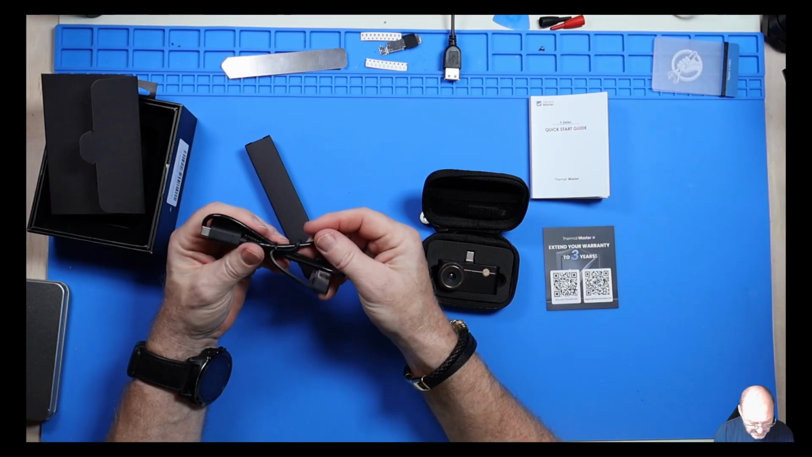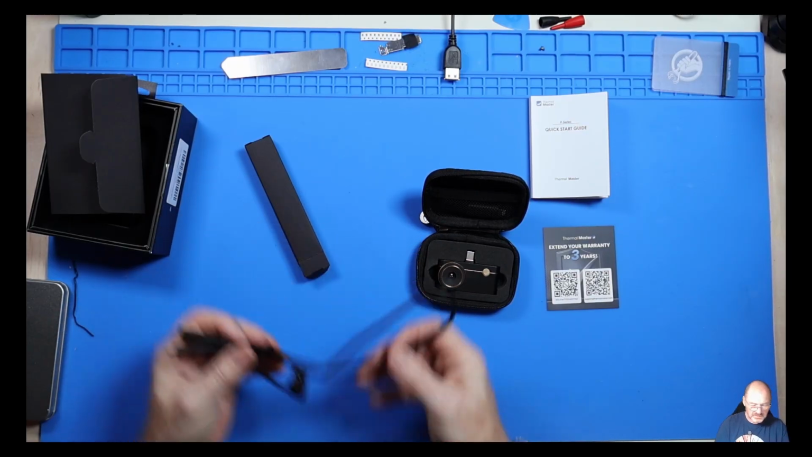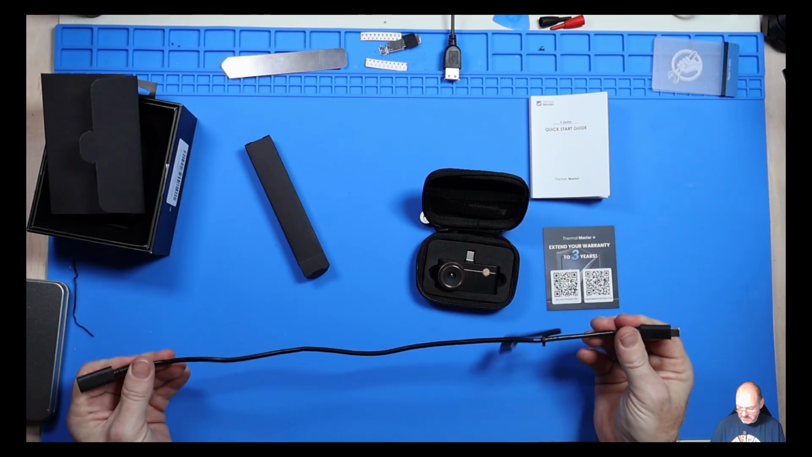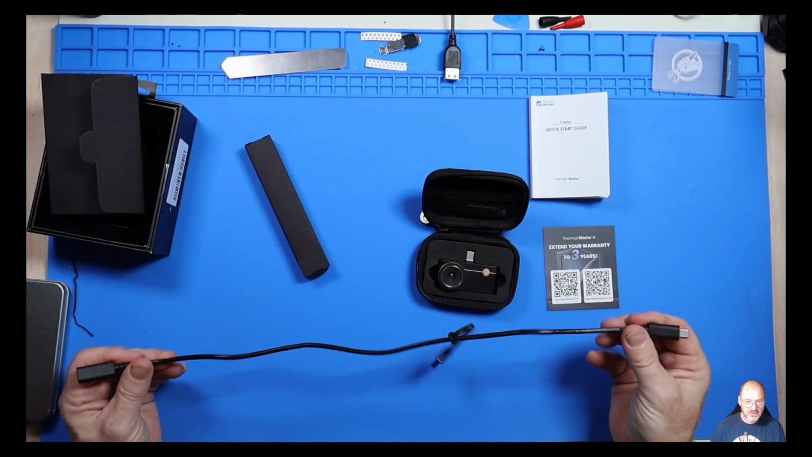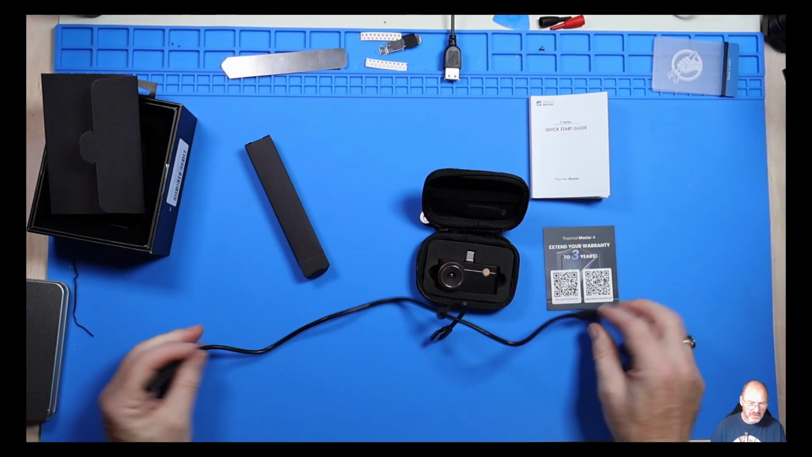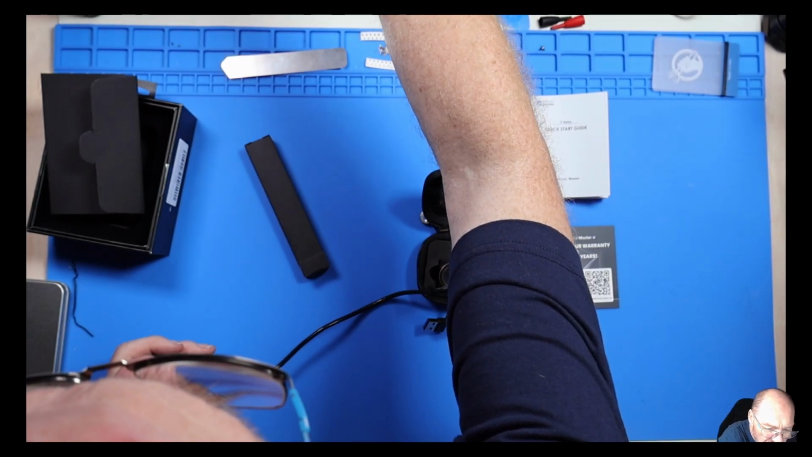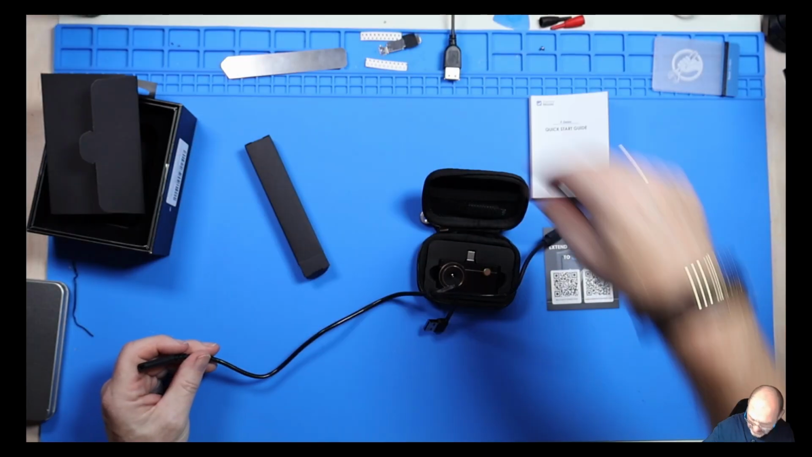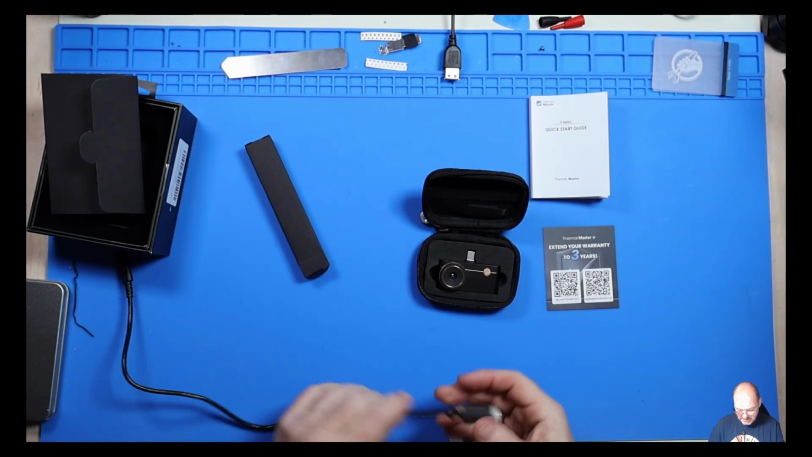So yep, so this is the, okay. Oh, okay, that's cool. So that's the USB cable for it. Now then, question. Oh, it's got the adapter there. Okay, so that's cool.